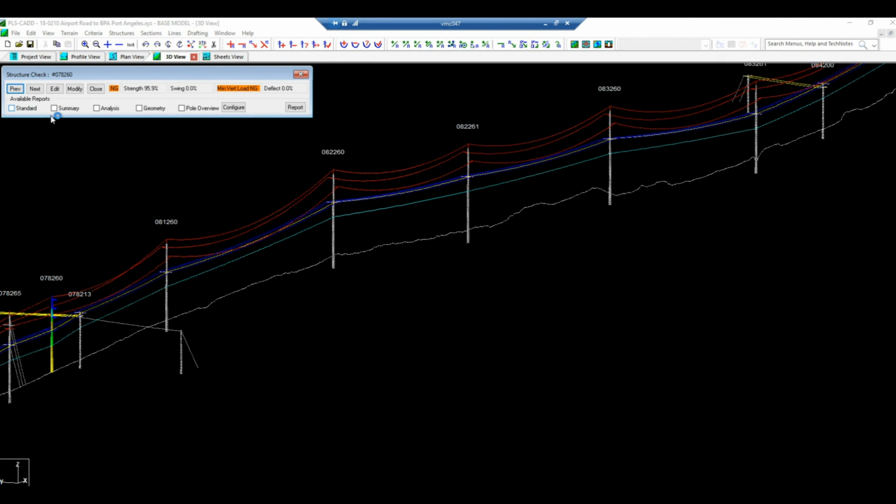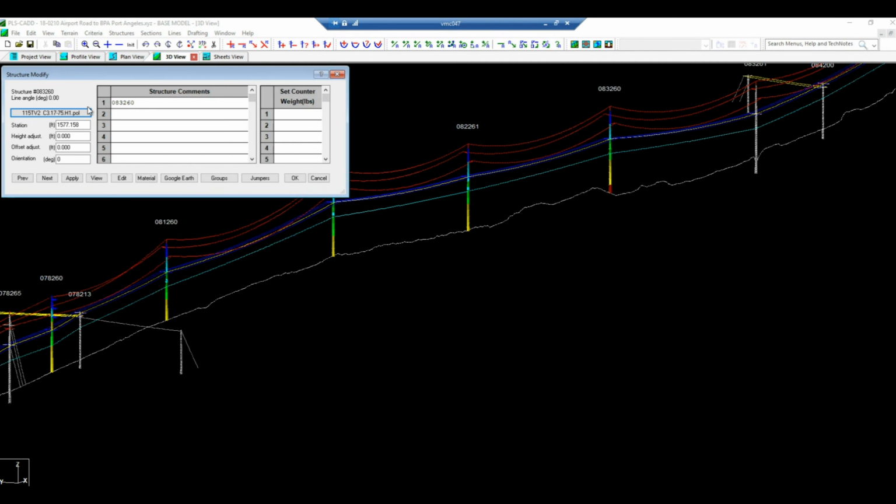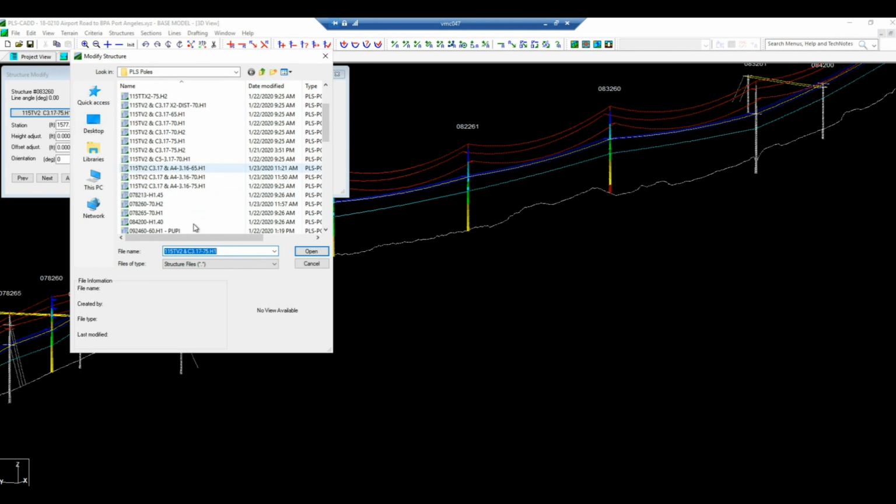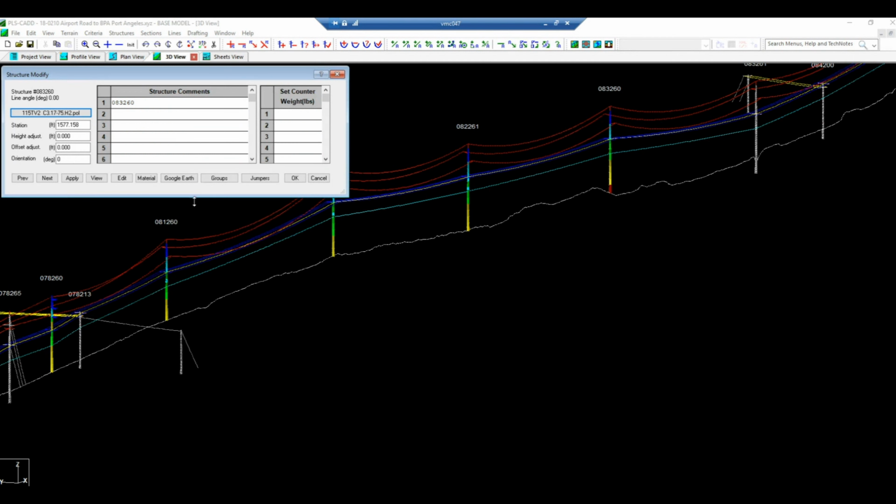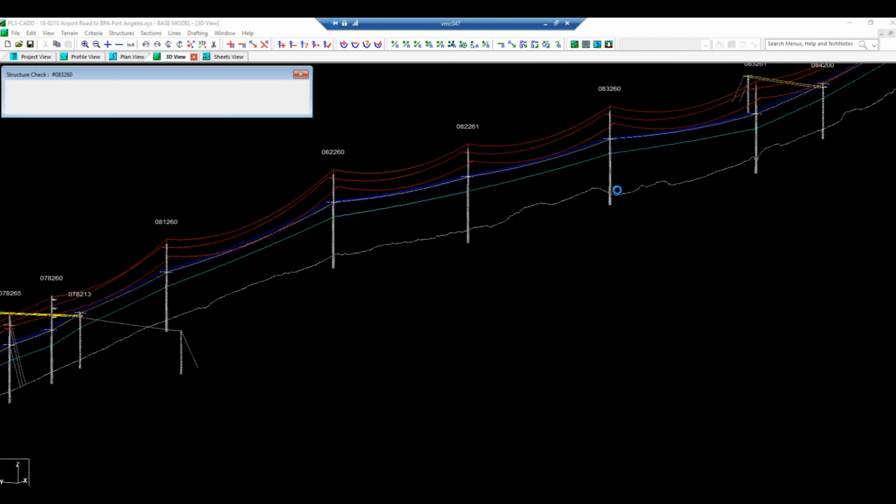Now it is time to begin checking structure strength. The program goes through and evaluates each pole, and the color gradient shows us whether or not it passes or fails. Here, the base of this pole is turned red, which means it has failed. It's not strong enough. I can correct this by going in and changing that pole out to a stronger pole. In this case, changing it from a class H1 to a stronger class H2 pole. Having replaced the pole, I now do a structure check and I can see that that pole now passes.